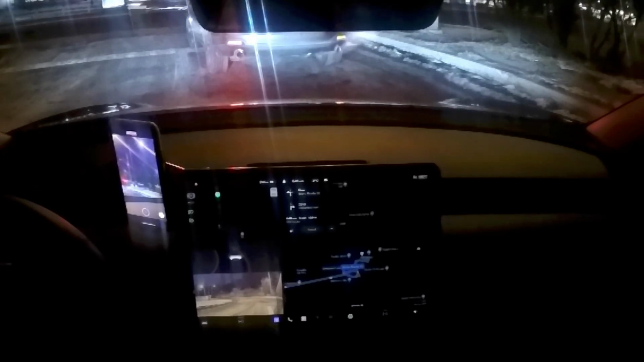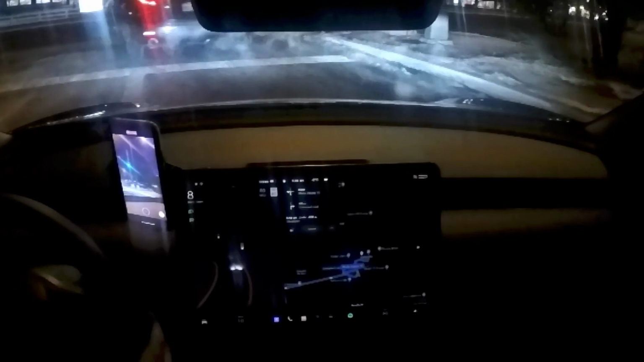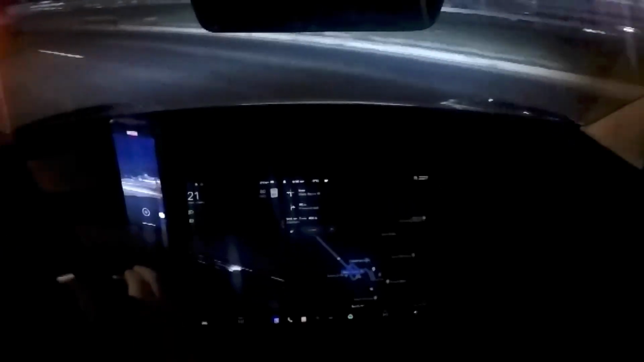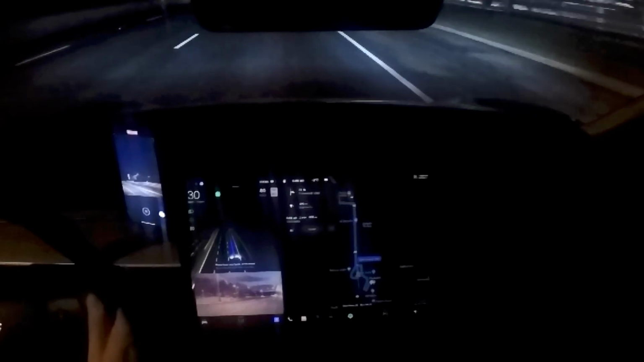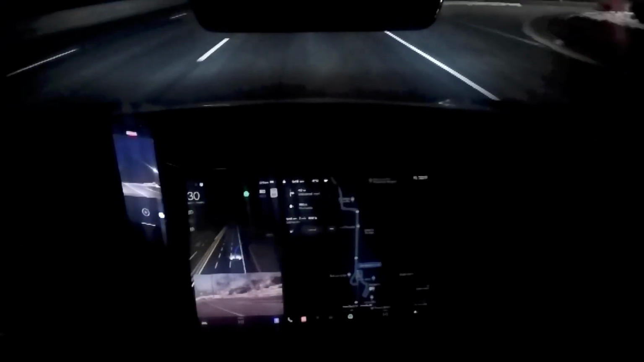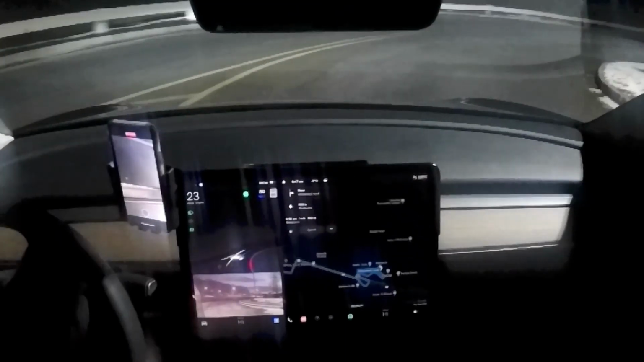Now, would he make that left and then merge over? That is very, very unadvisable. So here it is, we're going to proceed. Once it proceeded onto the highway, I engaged Autopilot right away. And as you can see, the car that was in front of me got right into that driveway. Here's that driveway. So here I let it do its thing all by itself. It did a great job right into the driveway.